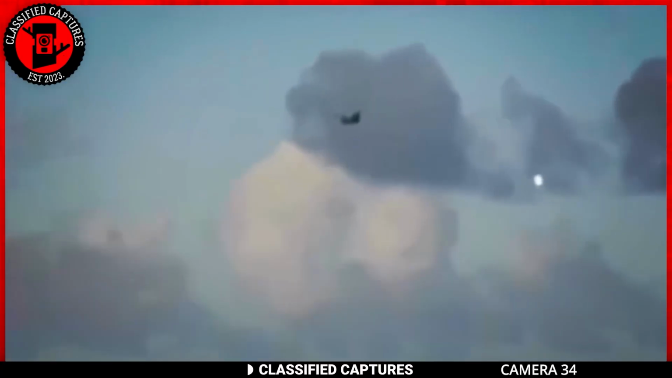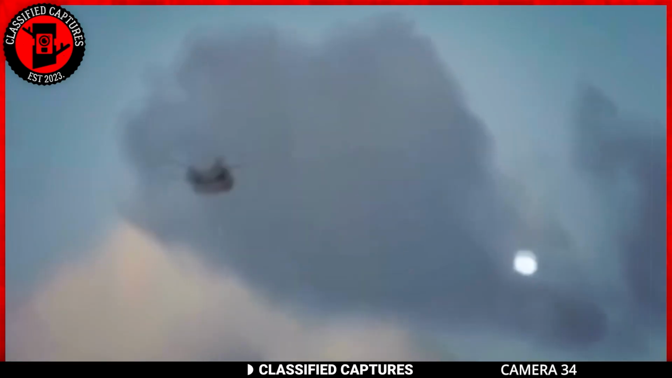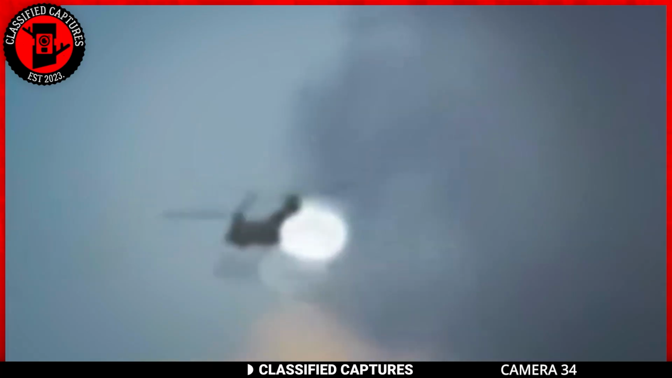In the footage, a strange dark object is seen cruising through the sky. As it moves, something even stranger appears from the opposite direction. A glowing orb. But the orb moves faster than the dark object. As the radiant orb and the dark object come together, an incredible transformation unfolds.